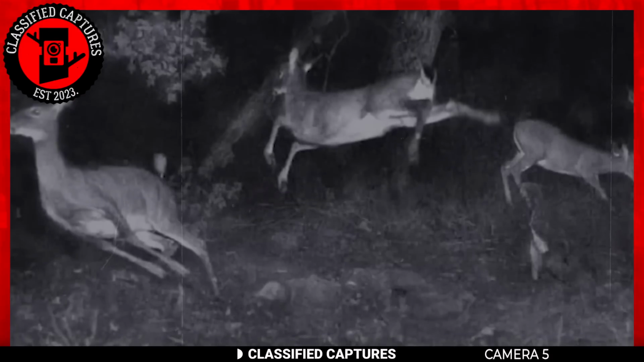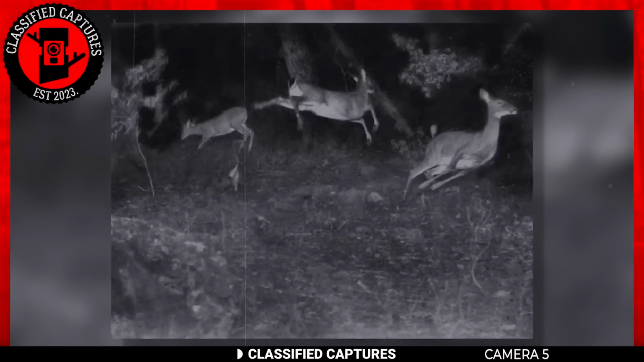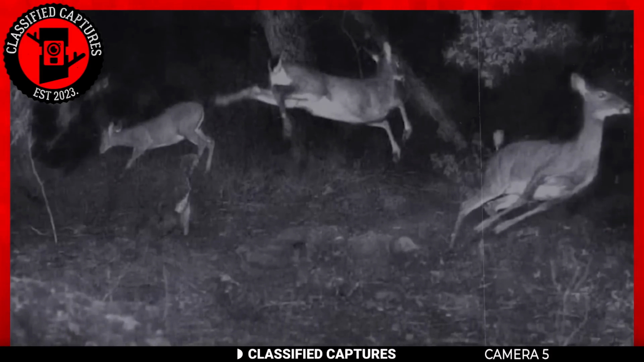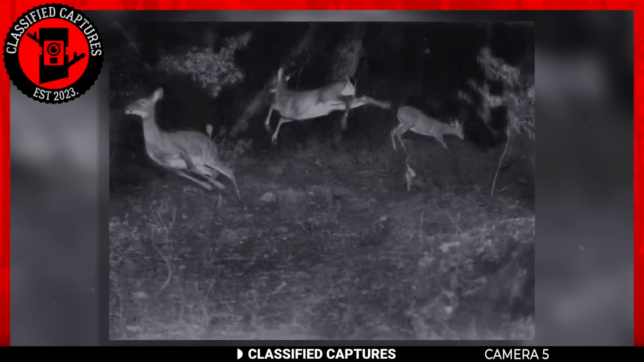Nope, it's definitely not normal. I've seen deer run from people and predators before, but I've never seen them do it like this. In this image captured by the trail camera, we see the deer moving in opposite directions. But why? There is only one answer. They've been startled and scared.